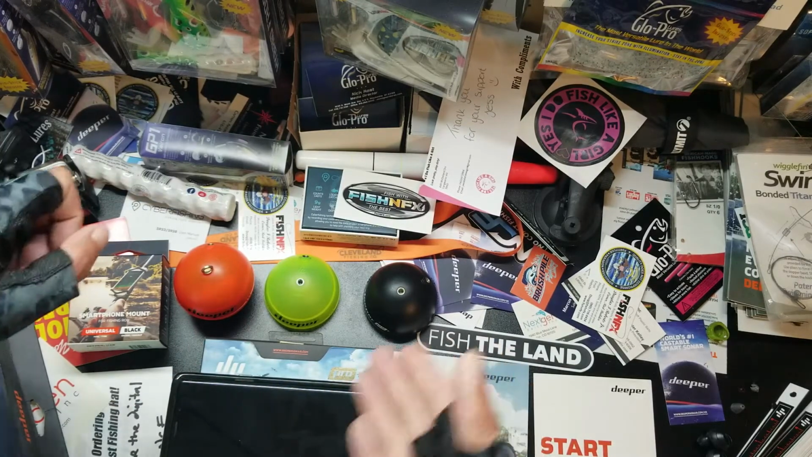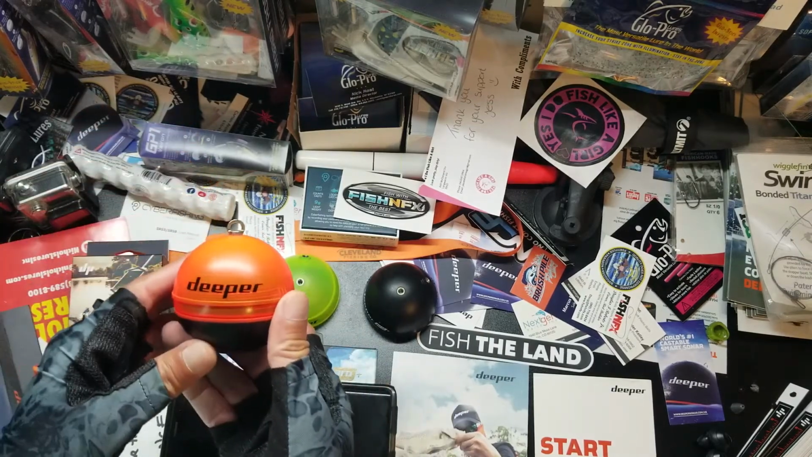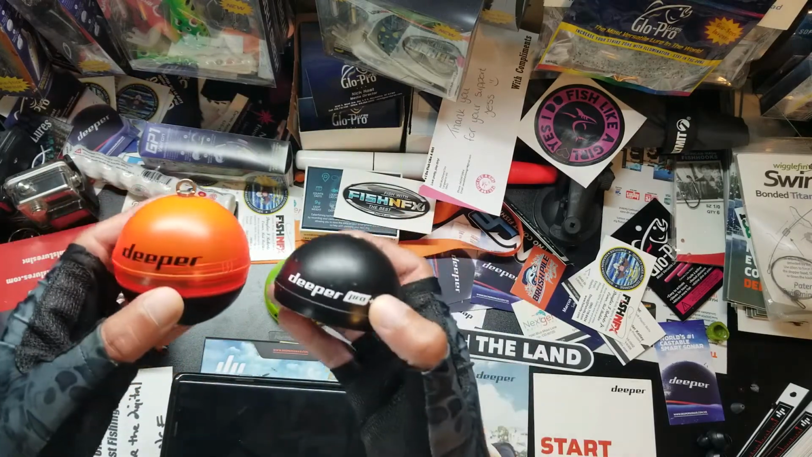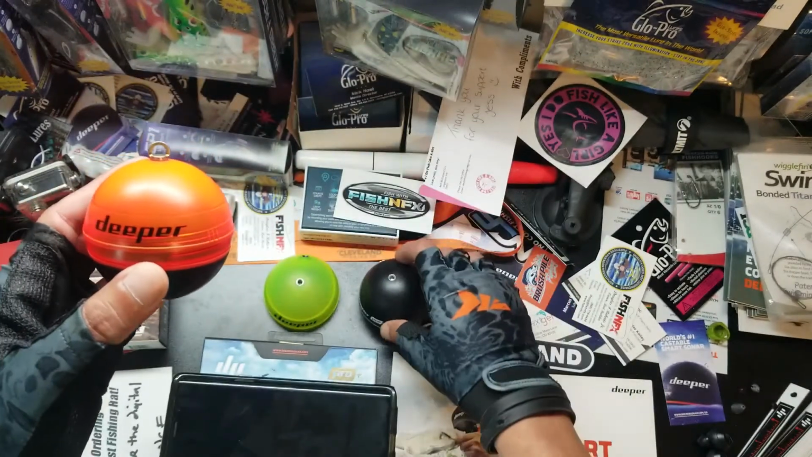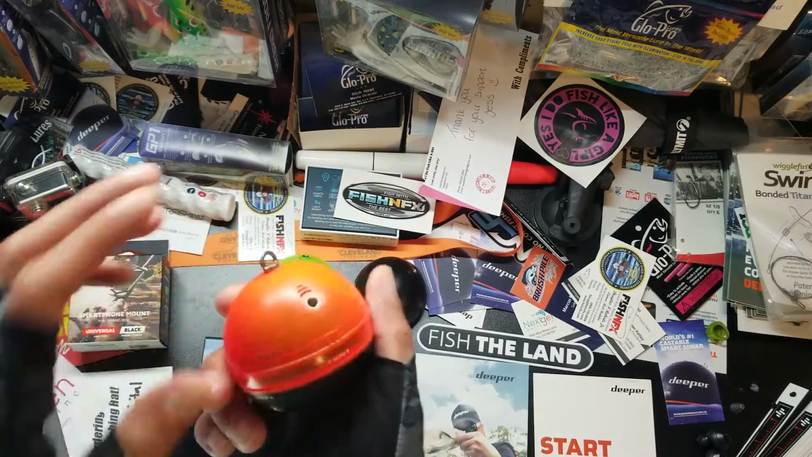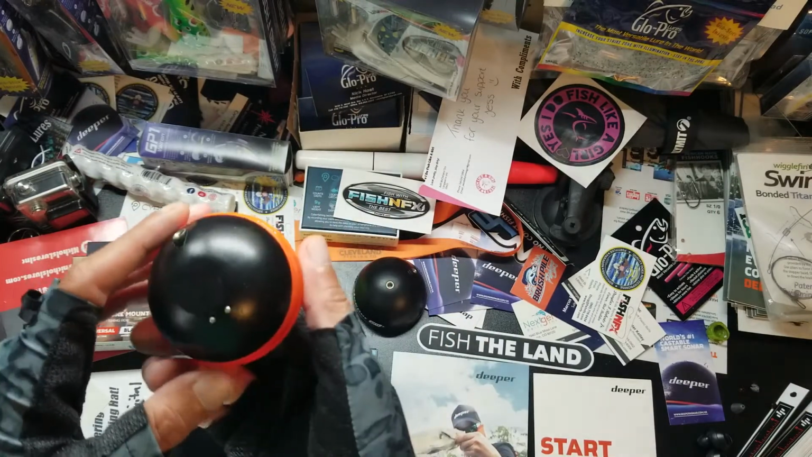So I have the Pro Plus model, and you can see right here I have the night fishing cap on right now, but when you get the unit it comes with this one. Let me zoom in on that. You can see that this one's been used. It has different areas for the screw, so if you're trolling or casting from the shore, it'll walk you through that in the directions.